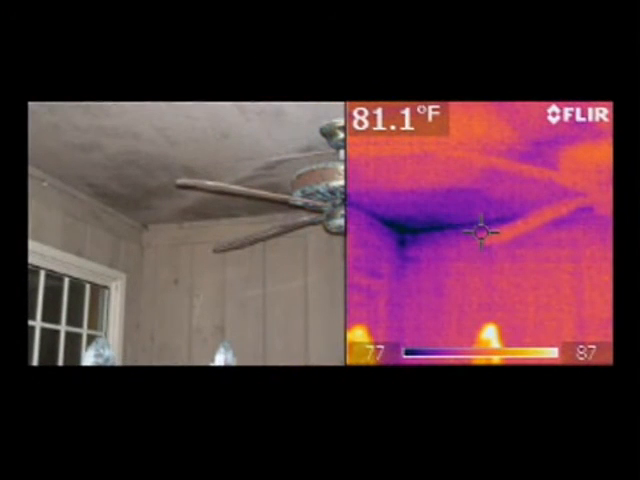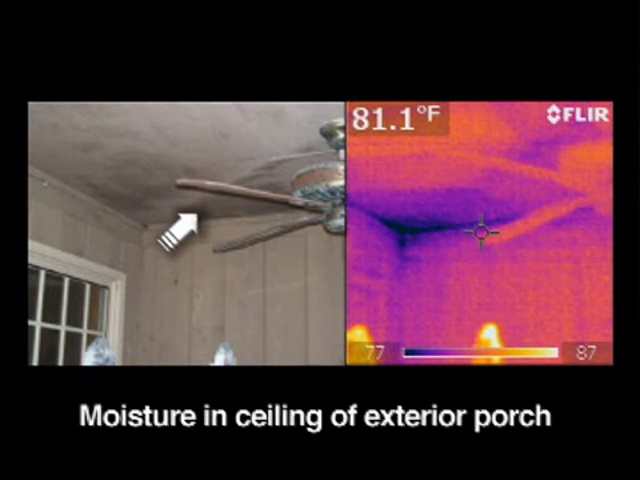See the next picture here, some moisture was picked up on the outside porch, and this was a roof leak. Again, there were several stains on the porch. All those stains, the majority of them did not have moisture. They were old stains. But in this particular thermal image, it went past the old dry ones, and it found the ones back in the corner that were indeed still wet.